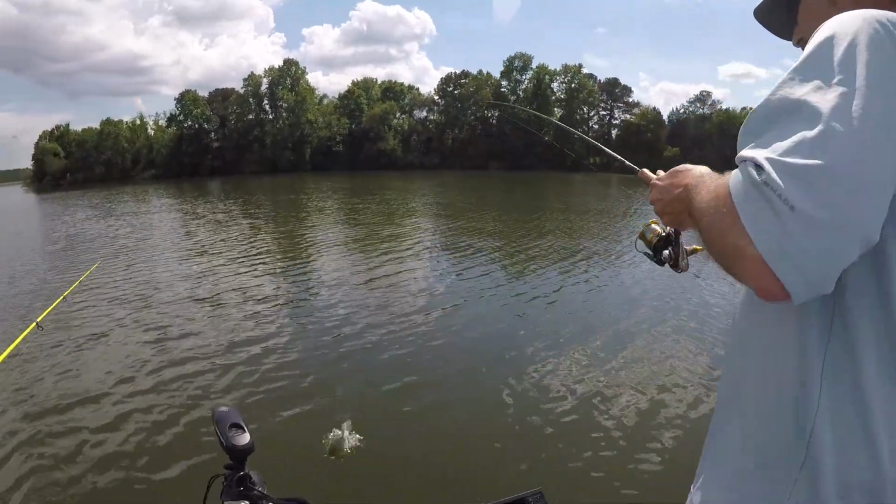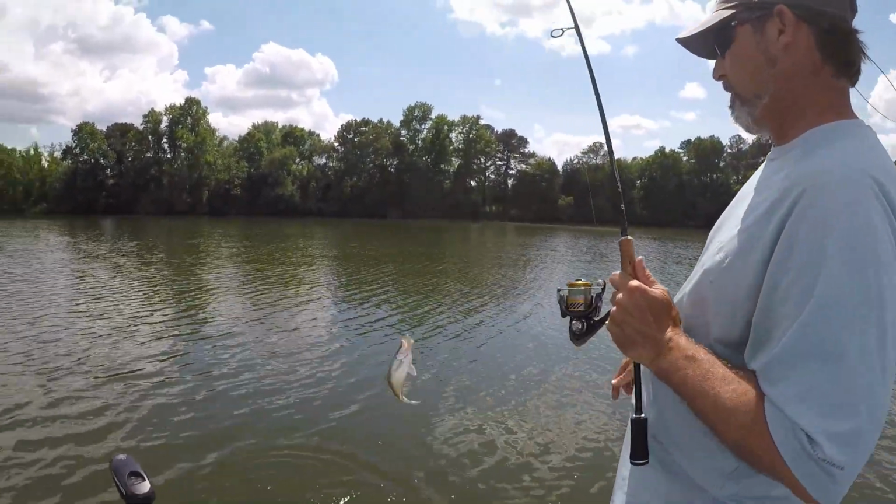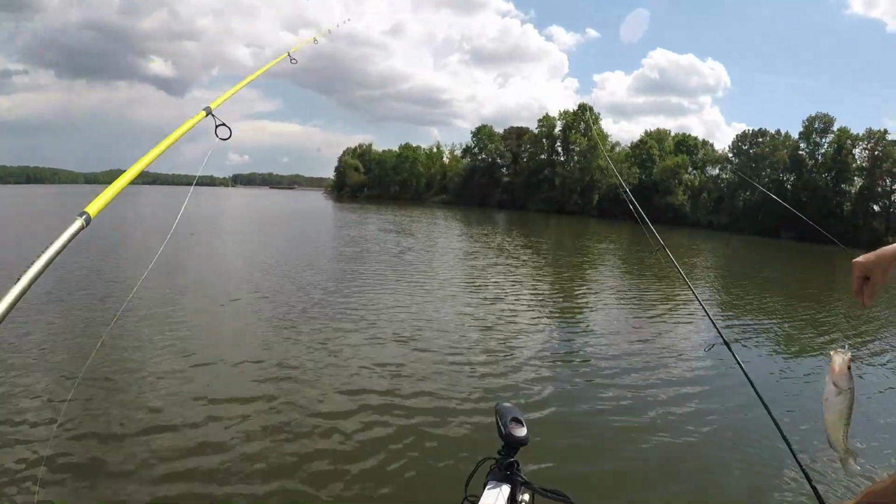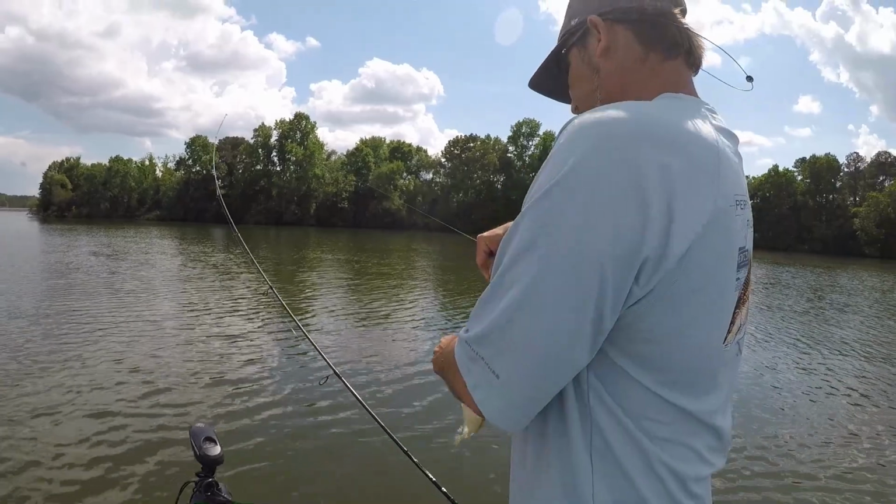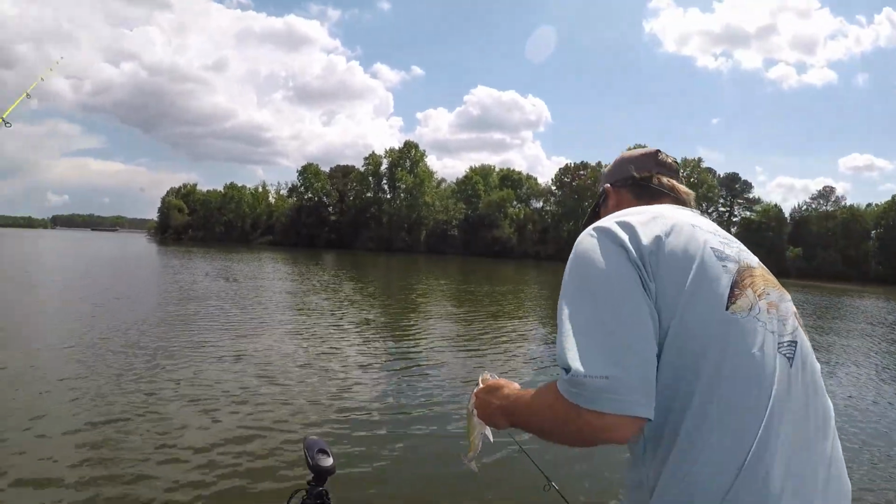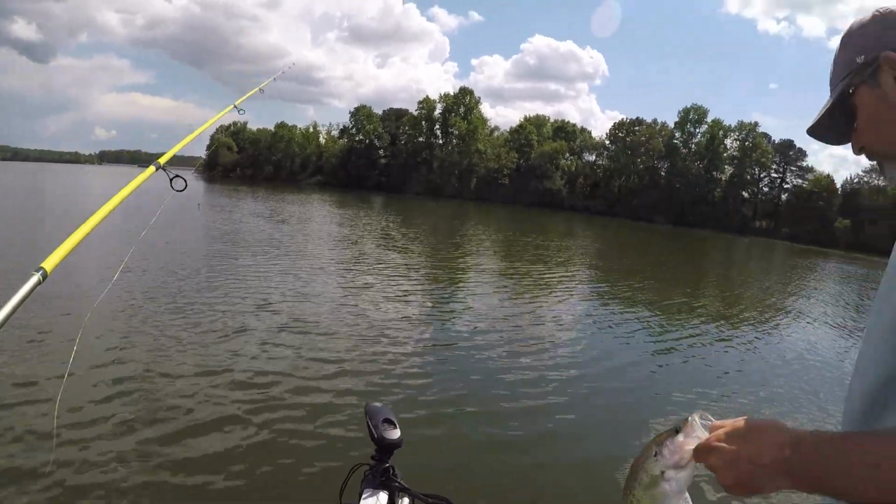There you go. That's a good one. Yes, sir. Oh, I had him. That one's big enough to eat. Yep. I believe this is the most white crappie I've caught all year at one time.